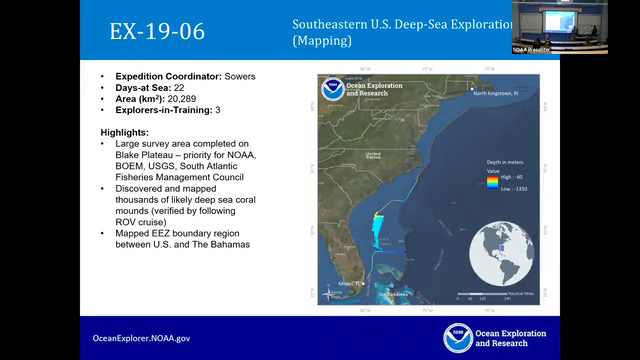Okay, so this was a cruise that we did primarily on the Blake Plateau. As you can see, we started all the way up in Rhode Island, transited down along the edge of the continental shelf, and then we spent pretty much all the survey time here, mapping the boundary between the US EEZ and the Bahamas.